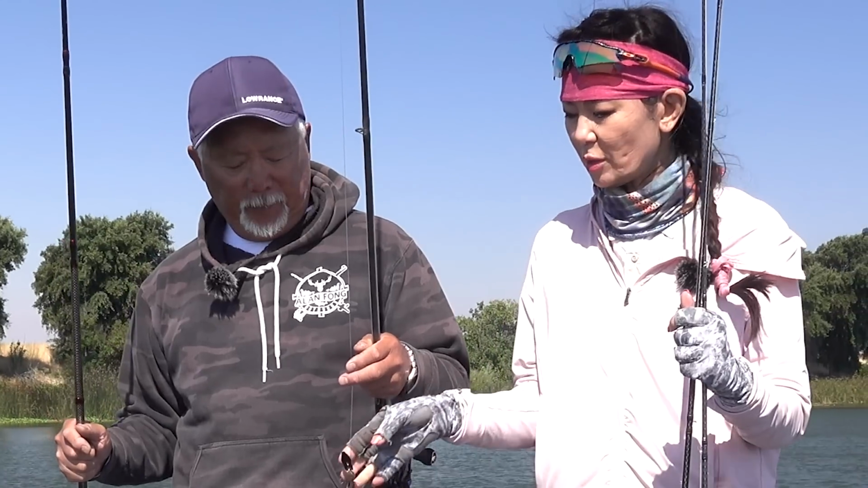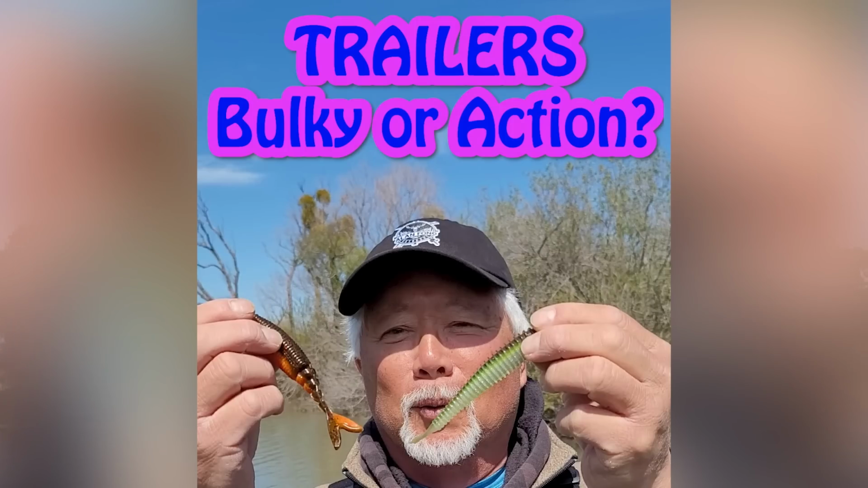I would say also for the trailers, we did one video on the different trailers. If we're going for bass, we might use this thicker, bulkier profile Zoom trailer, but we'll use thinner ones with more action, like the Big Bites Kamikaze, if you're going for stripers. So that's one way you can fine-tune your targeting of your species.